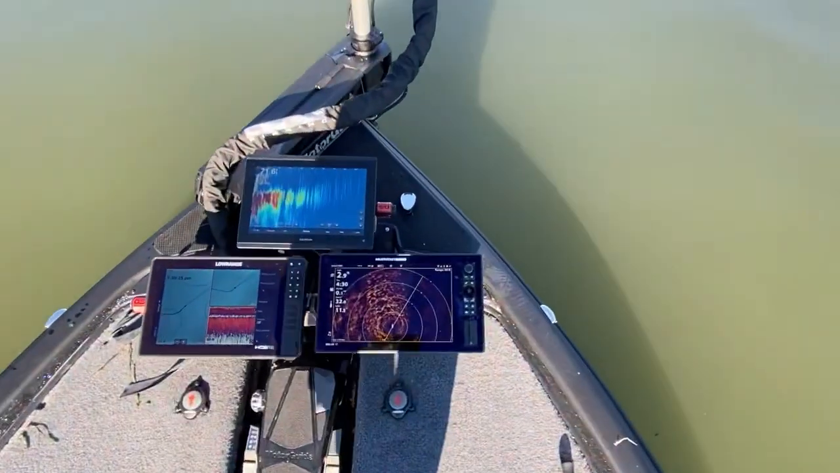But using my electronics is still very, very important. You know, ledge fishing, it's obvious. I'm using my electronics to find fish, and I'm really relying on it heavily. But grass fishing, especially shallow grass, you wouldn't think that I'm using my electronics as much as I do, but I definitely do. And my favorite technology for fishing a big grass flat like we have here on Guntersville, pretty much everywhere on the lake, my favorite technology is 360.